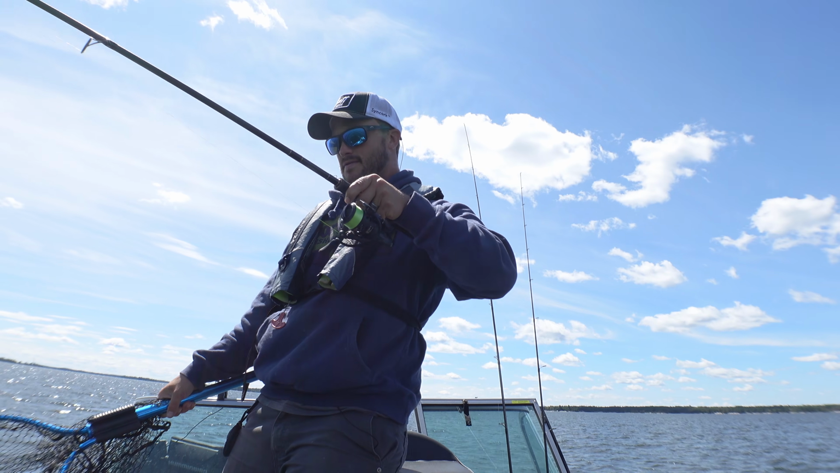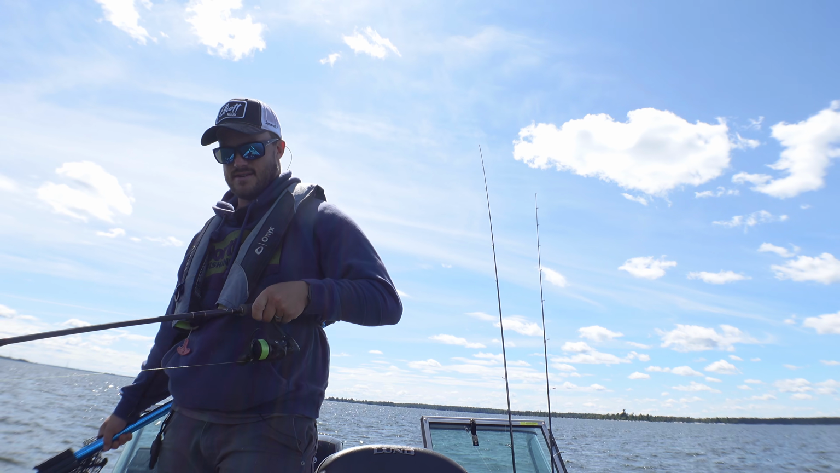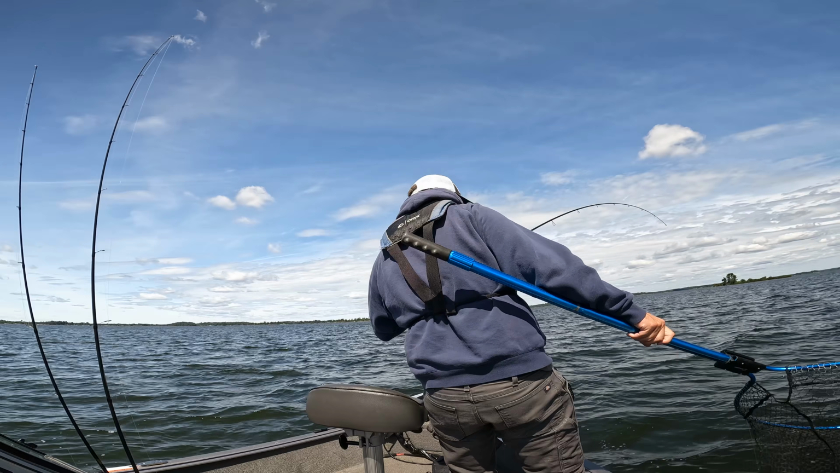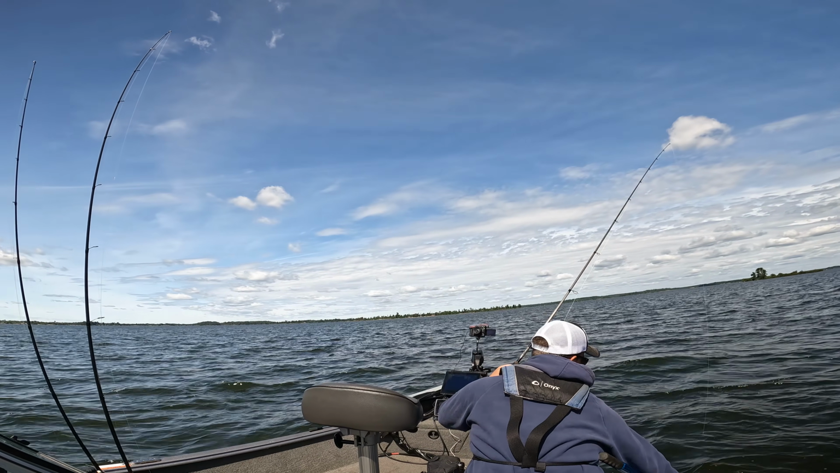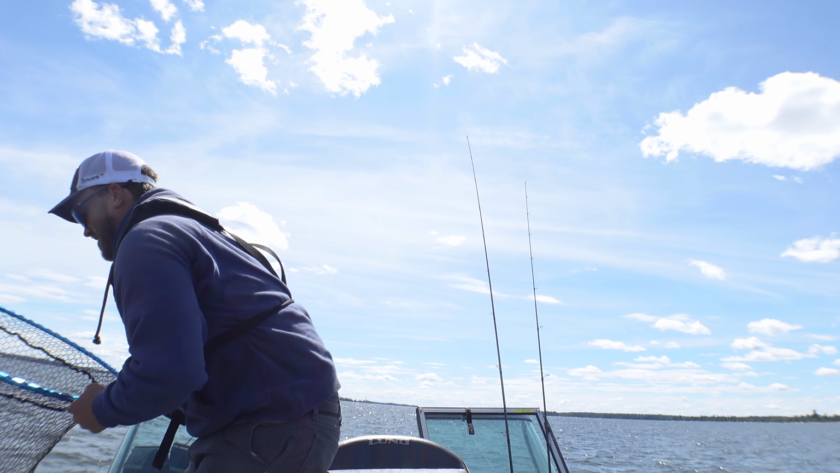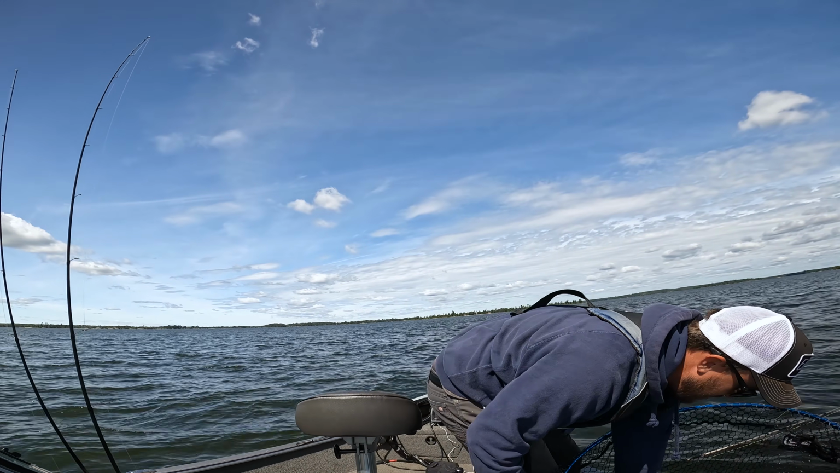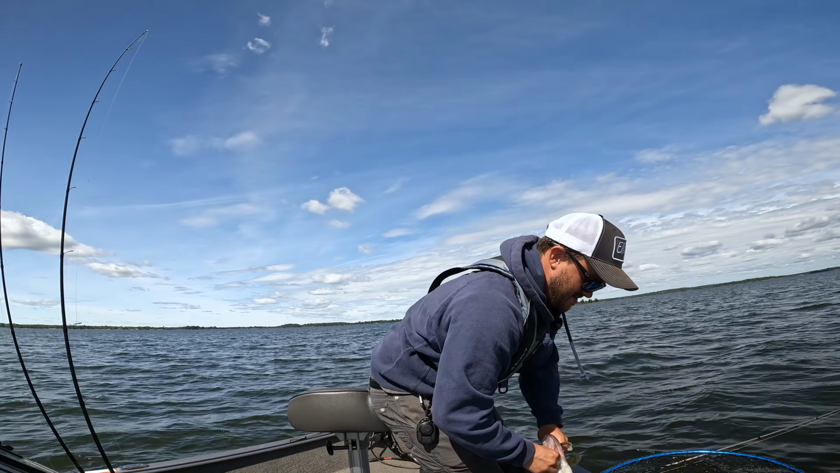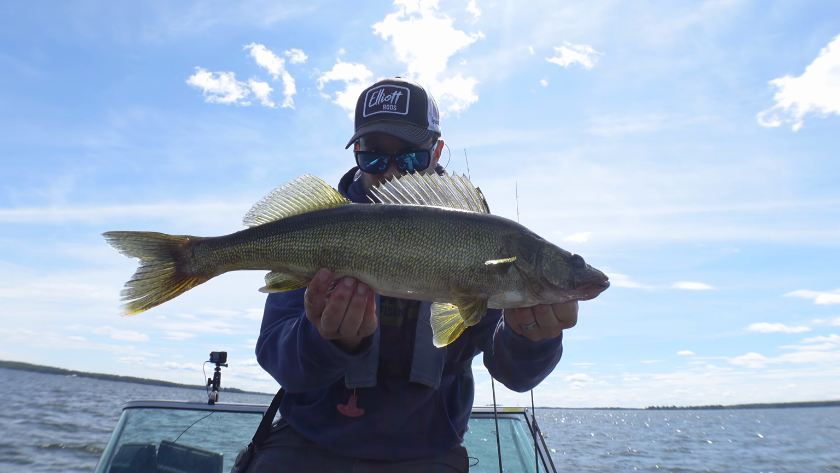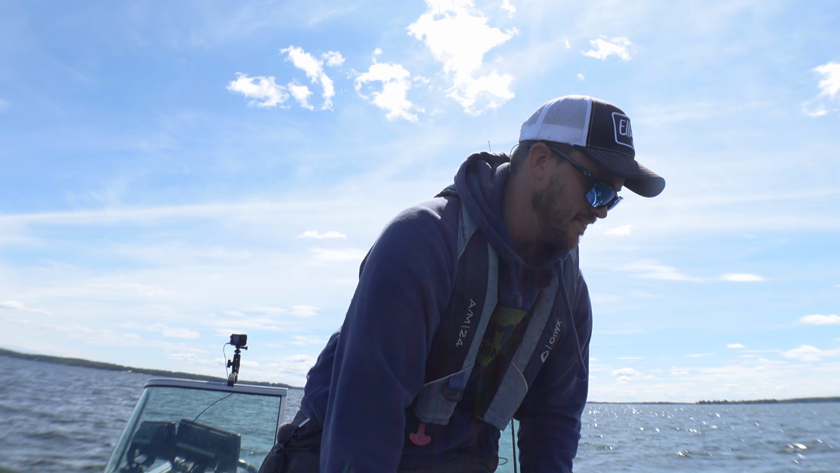We'll get over to structure eventually here. My rod's getting hooked on my sweatshirt here. Come on now. There we go. It's funny, like I said, you just get so jaded up here because normally this would be an awesome fish and you're just like, another 23, 24 incher, fun fish, nice and thick. All of them have just those shoulders on them.